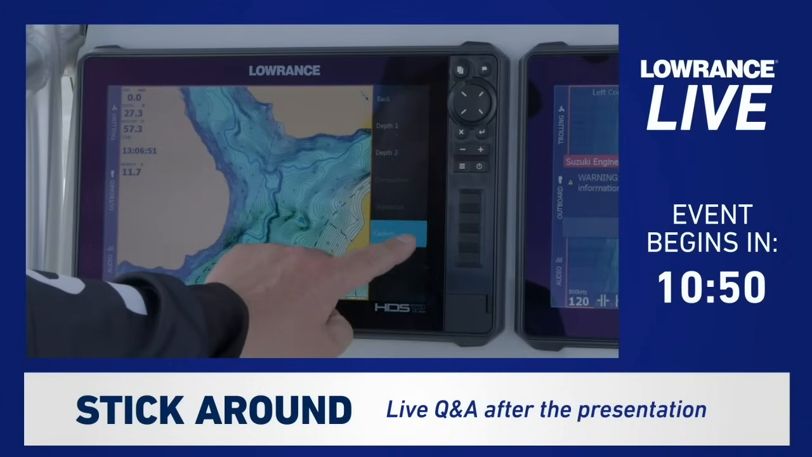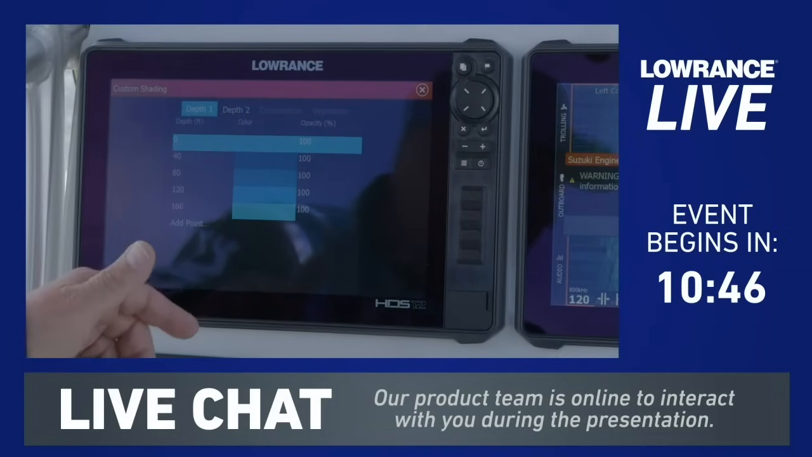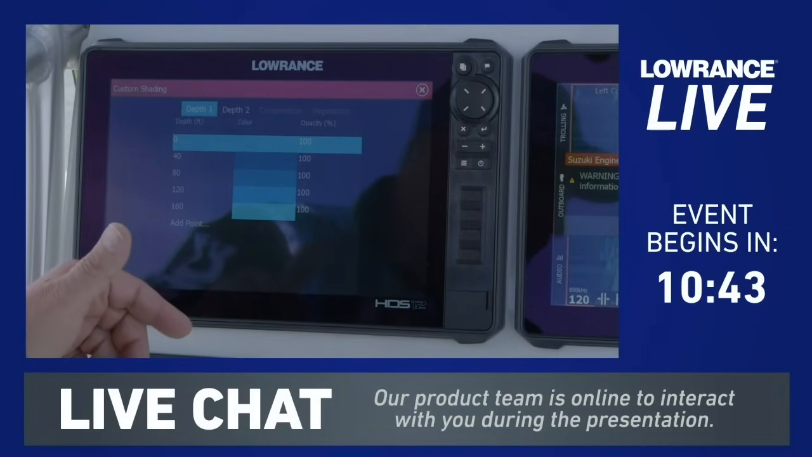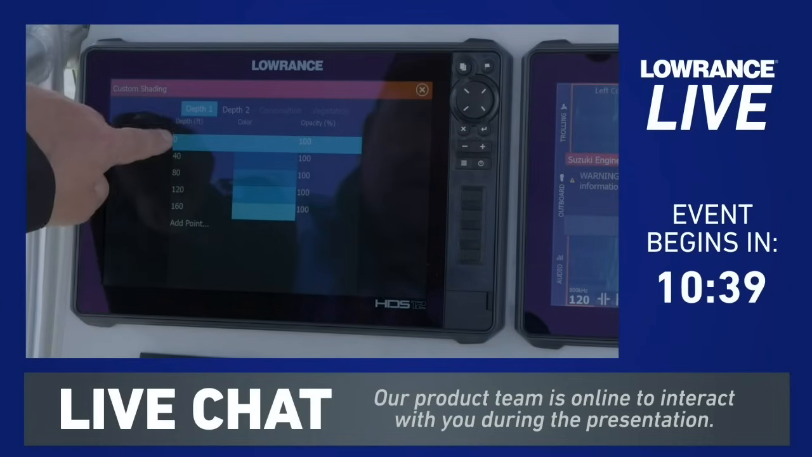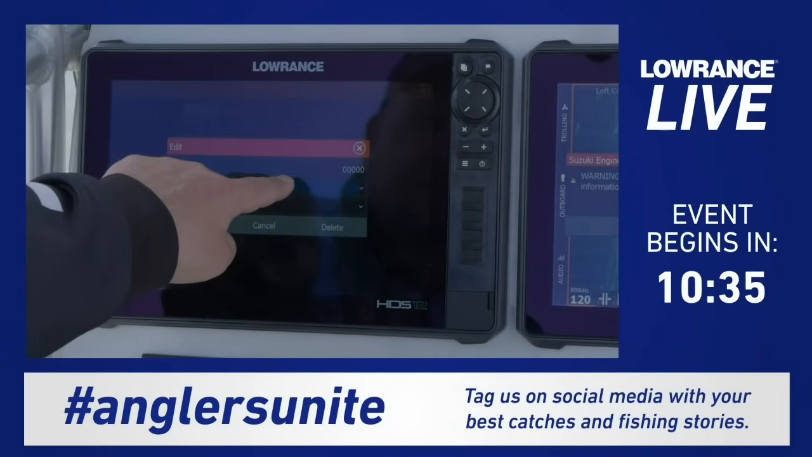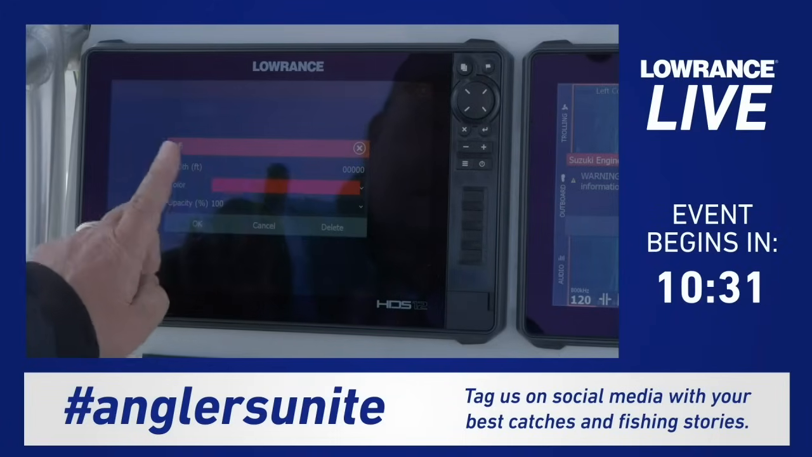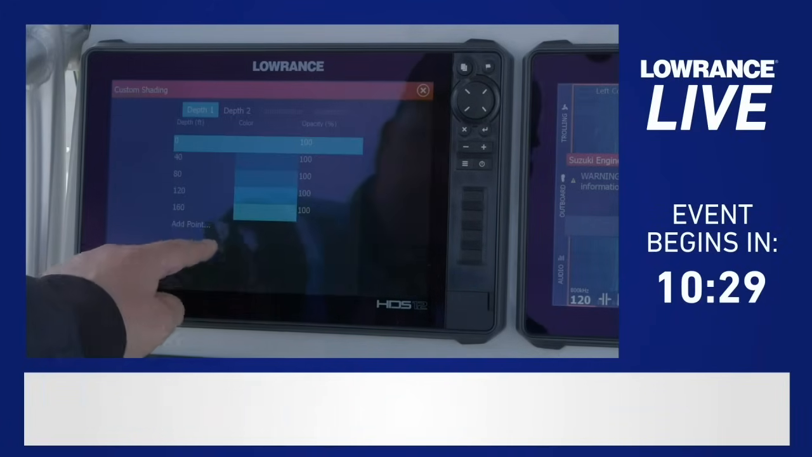So to set them up, we're going to go to custom right here, and you can see custom 1 and custom 2. So now I'm going to go ahead and start setting up the colors how I like them. So right here where it says 0, I'm going to touch that. And you can see these colors can be changed. So since 0 is a bad thing, I'm going to set that to red.